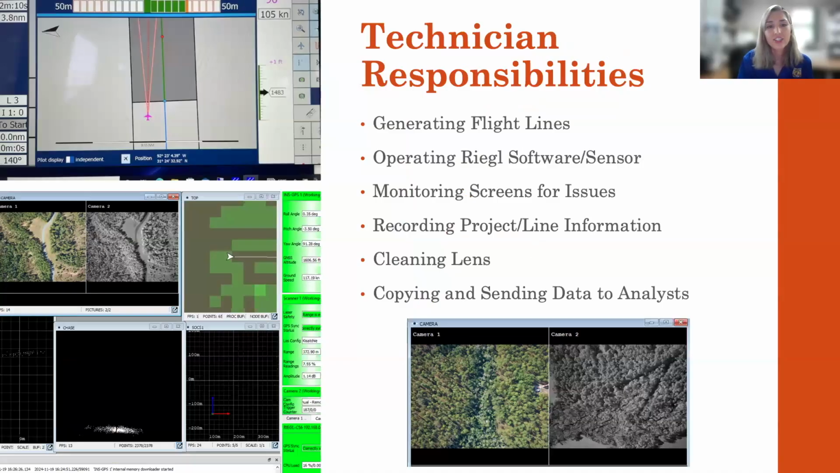This is just a list of some of the tasks that the technician completes. I generate the flight lines, operate the sensor, monitor the screens to ensure the scanner and camera are collecting data, and I record different information about the lines.